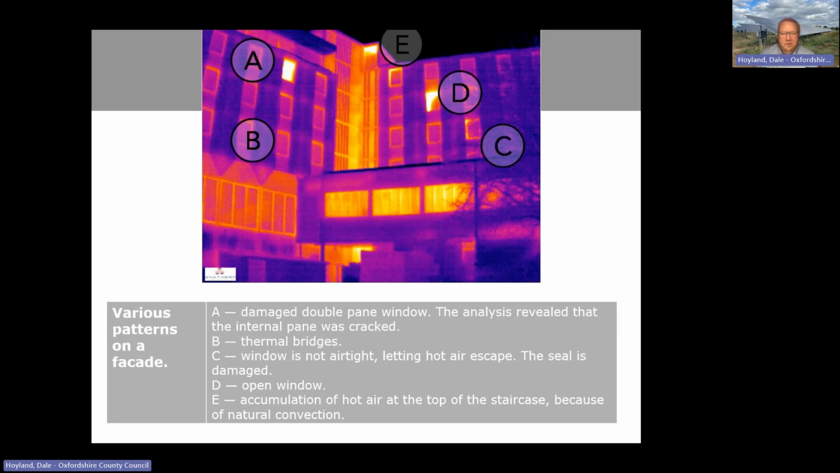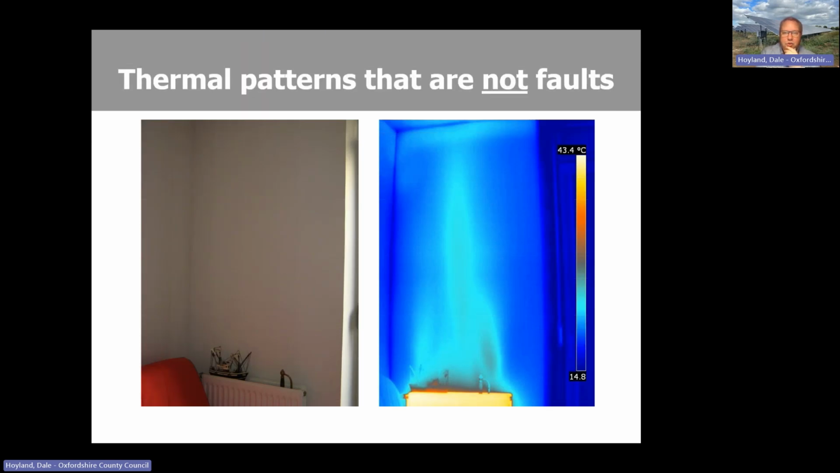Yeah, lots of things. Even a broken double glazed window up here, and various thermal bridging, which is part of the construction of the building. Again, that would only really be tackled by some pretty significant intervention by externally insulating or internally insulating that building. So, a few quick patterns that aren't faults.